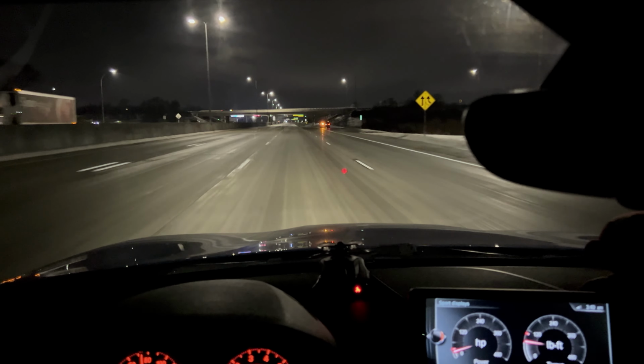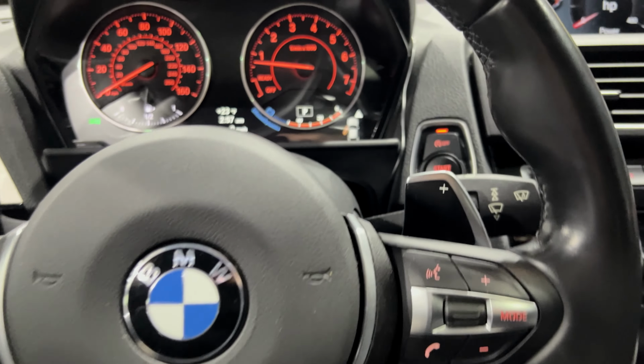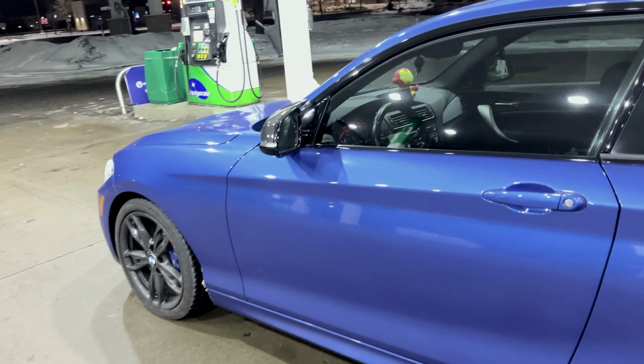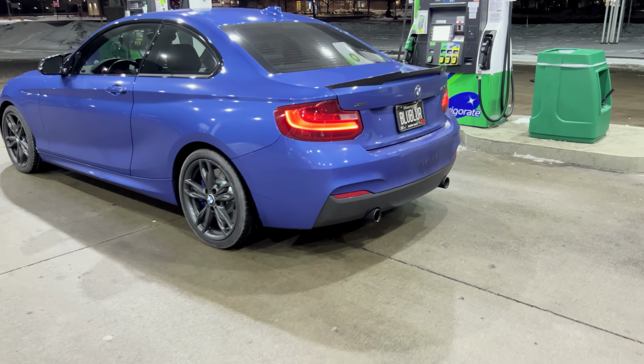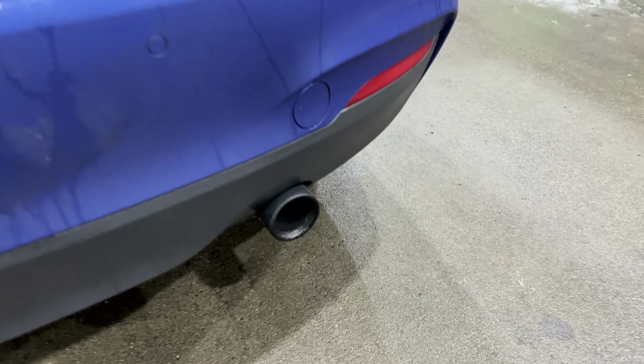I can't help it. Alright, guys, it has been an absolute blast having you here. Thank you for investing in this video and enjoying it so far. I'm going to leave you off with a quick little walk around of this beautiful Estoril Blue Metallic. Phenomenal paint color. I think they still make it for the G chassis. I'm not entirely sure about that, though.